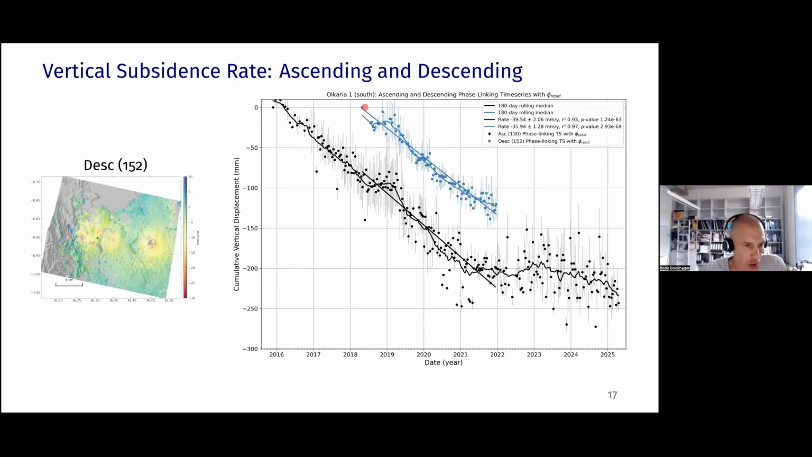So I'm showing you the shorter time series of descending, this is this blue line, and then I'm showing you the rate of the ascending data, and they both agree very well. So the rates that we are deriving are roughly on the order of 35 to 40 millimeters per year subsidence. That's pretty rapid for an area like this.